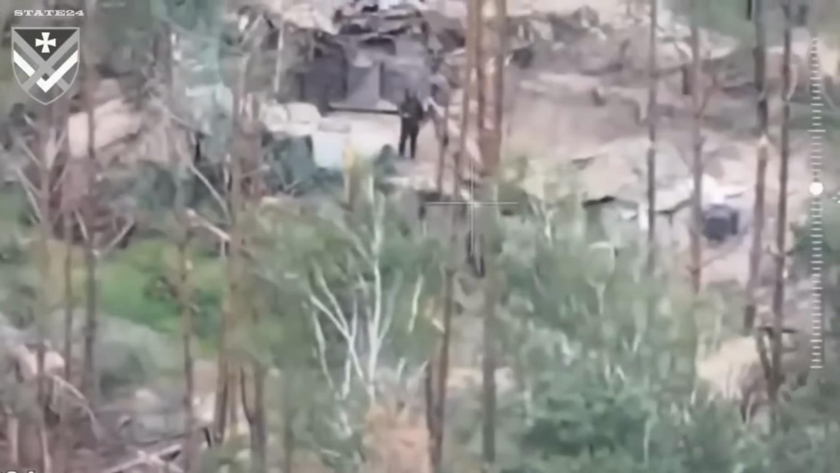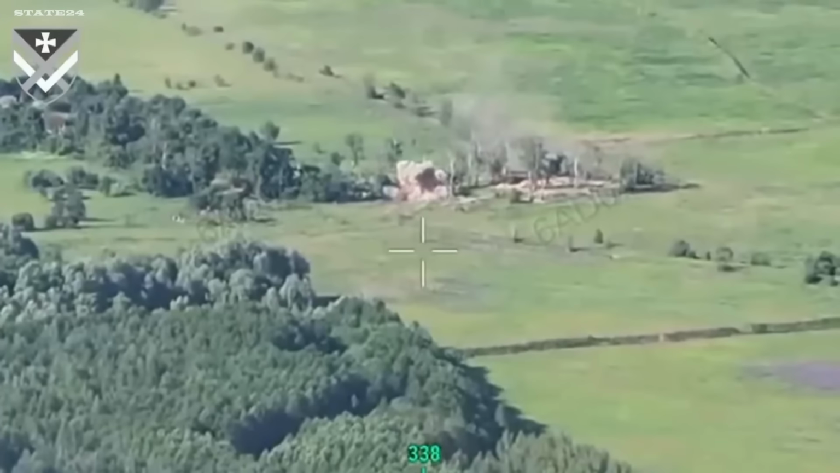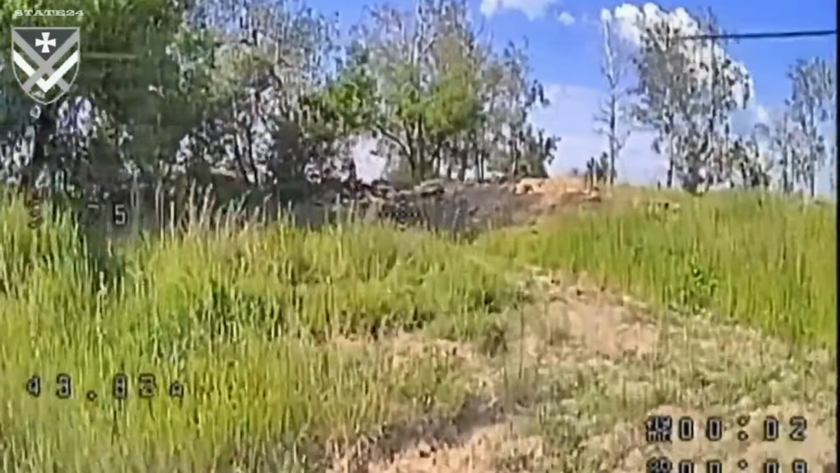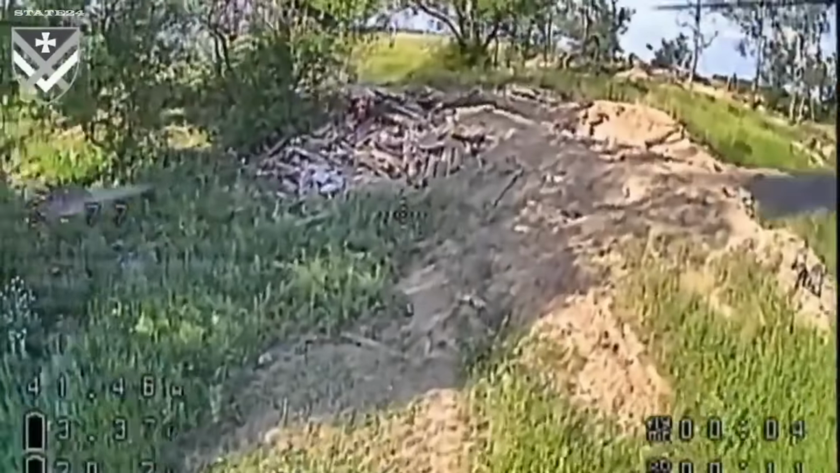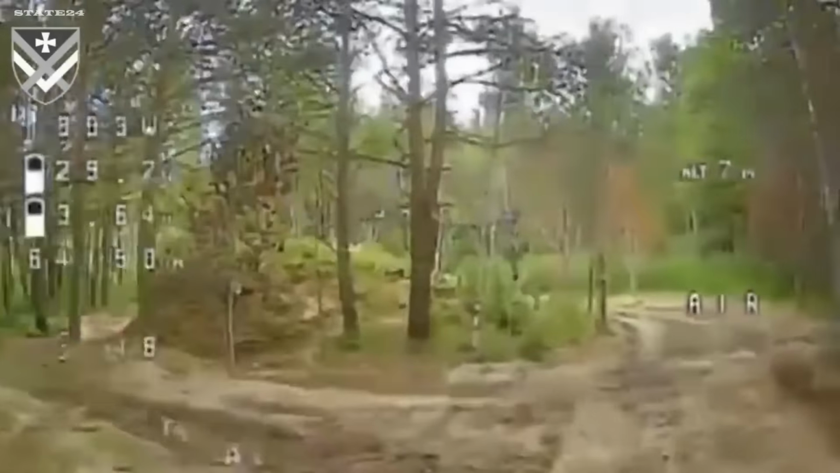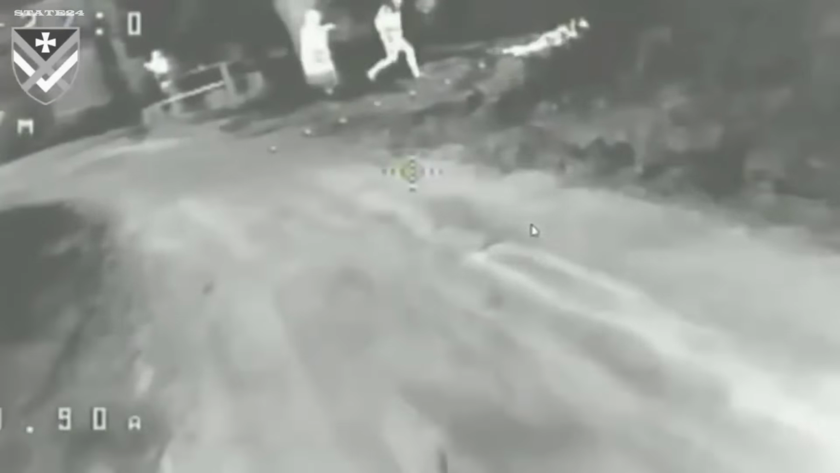While that's happening, FPV drones are already in the air, searching the area, tracking down infantry, trying to scatter and find cover. Some run toward vehicles. Some run toward what's left of the buildings. None of it matters. The artillery doesn't stop, and the drones don't lose track of them. 2 completely different weapons, working the same target at the same time. By the time it's over, there isn't a single part of this position left standing.